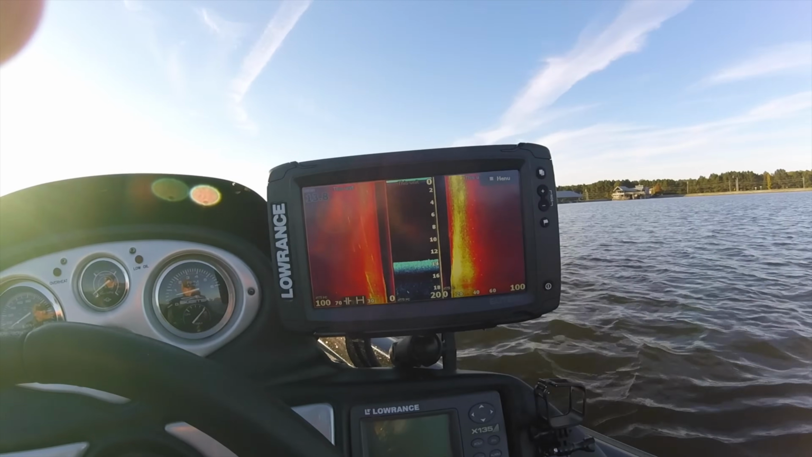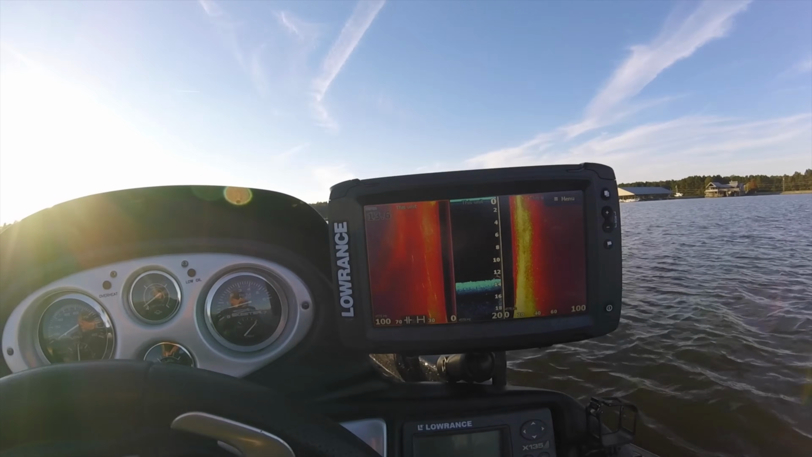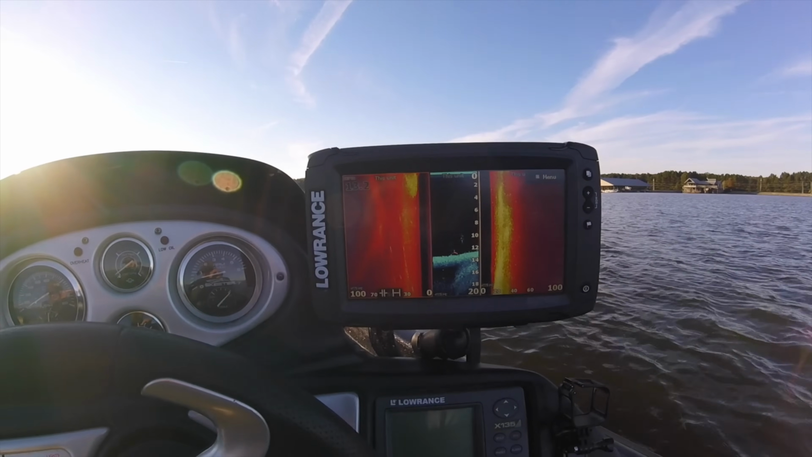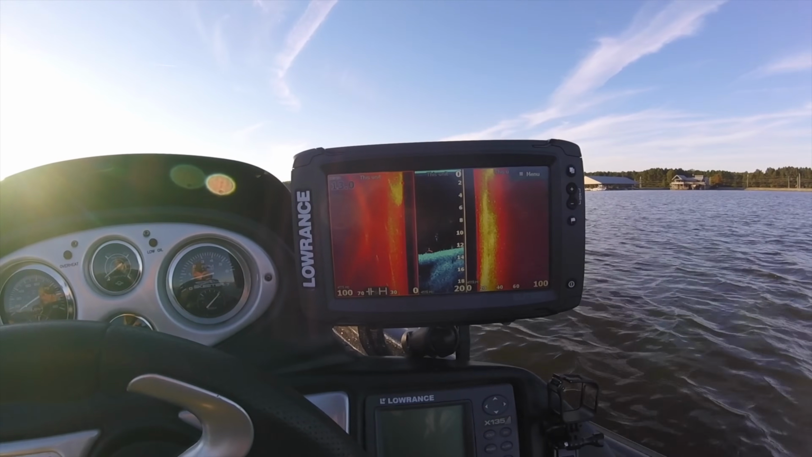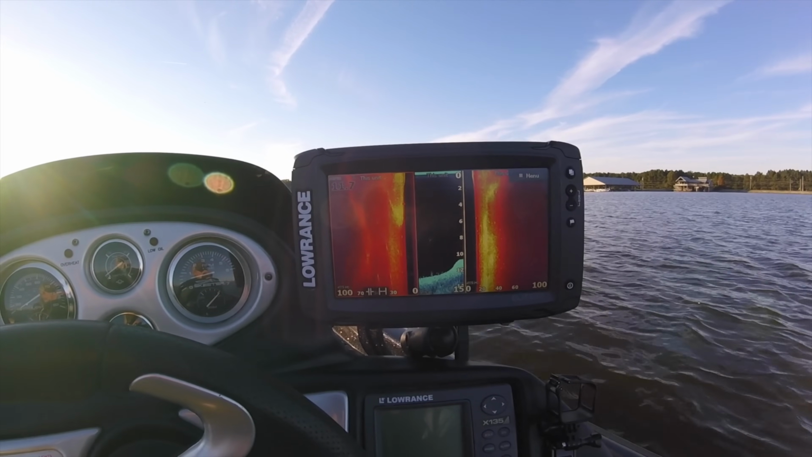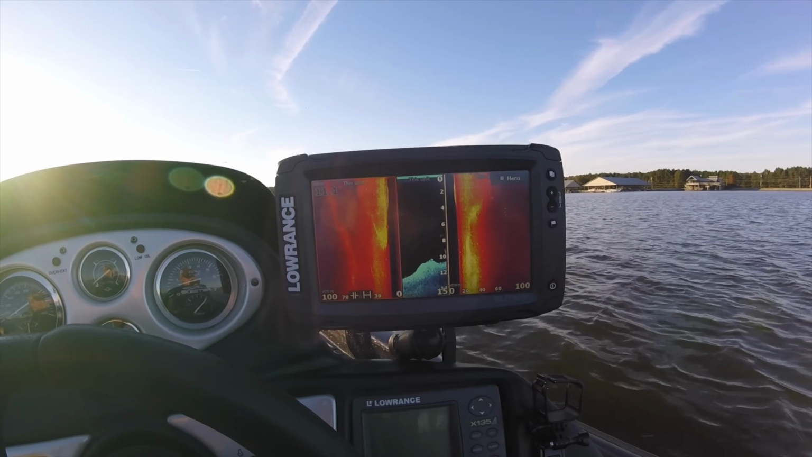Alright guys, we're back to this console unit, and again, it's a little windy, so my voice may not be picked up quite perfectly. But I'm running the total scan transducer on the back. I had it hooked up to my HDS Gen 3 before, but I just switched it right over to this unit. It's been working perfect. And I'm just going to show you how to read side scan a little bit and what I'm looking at.